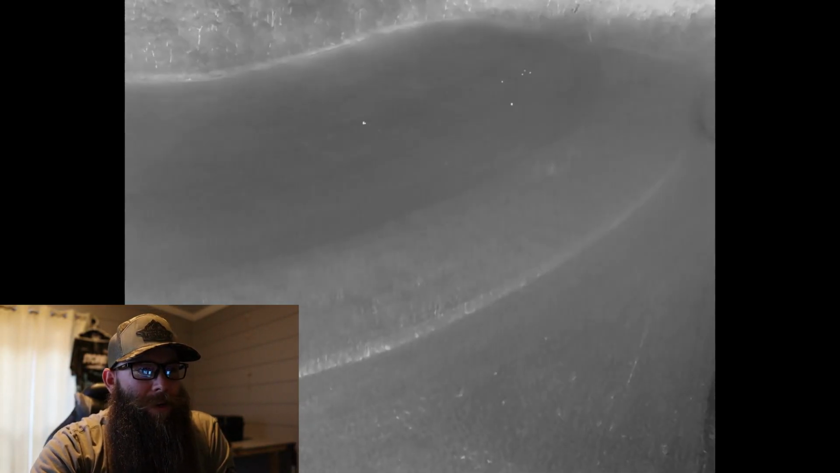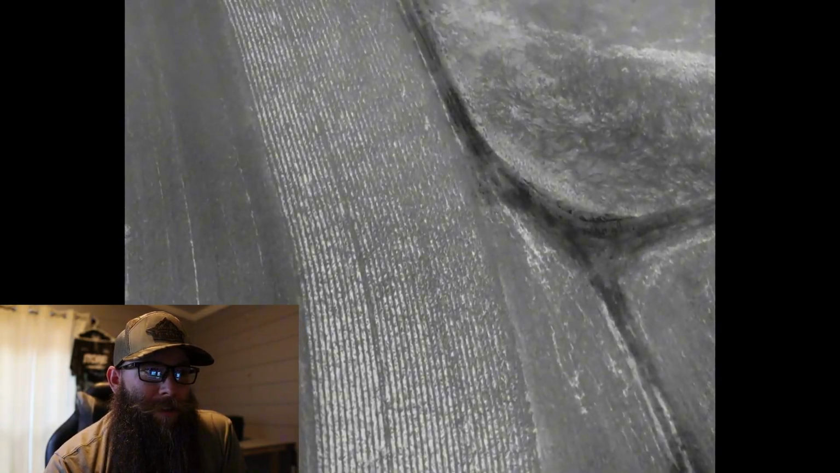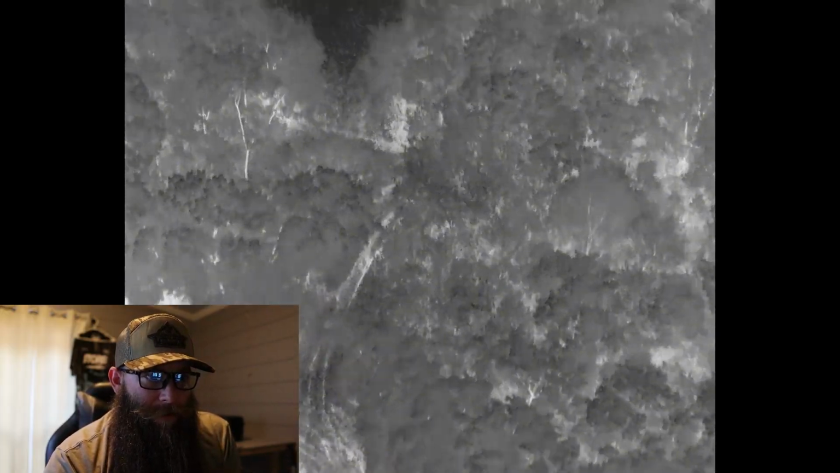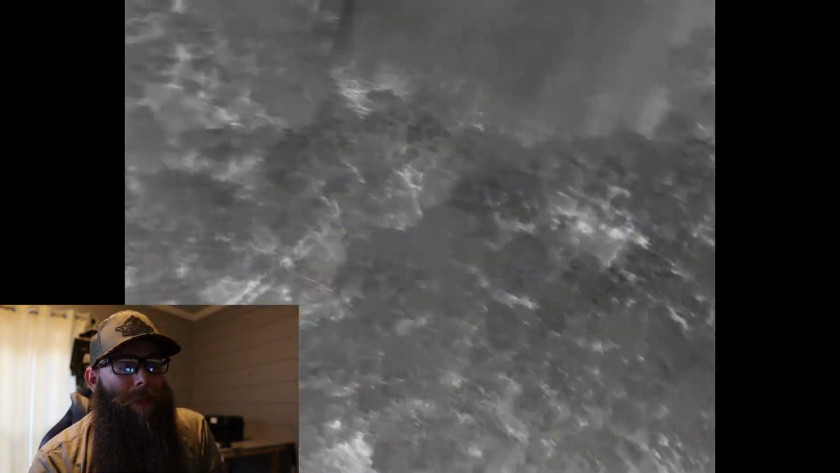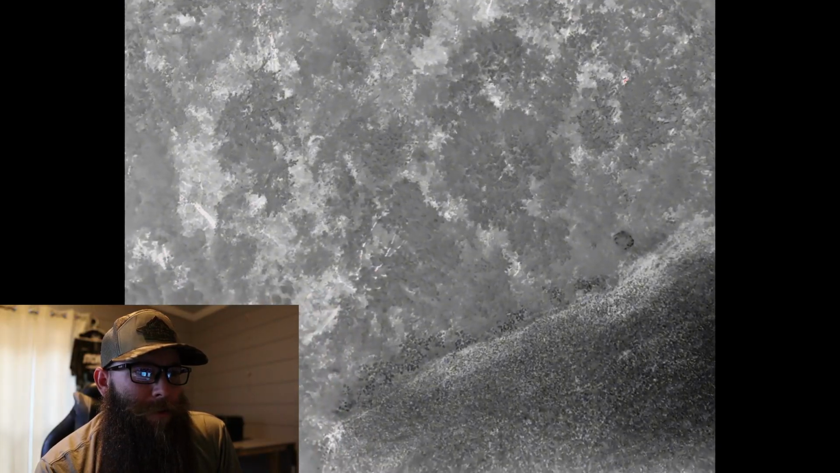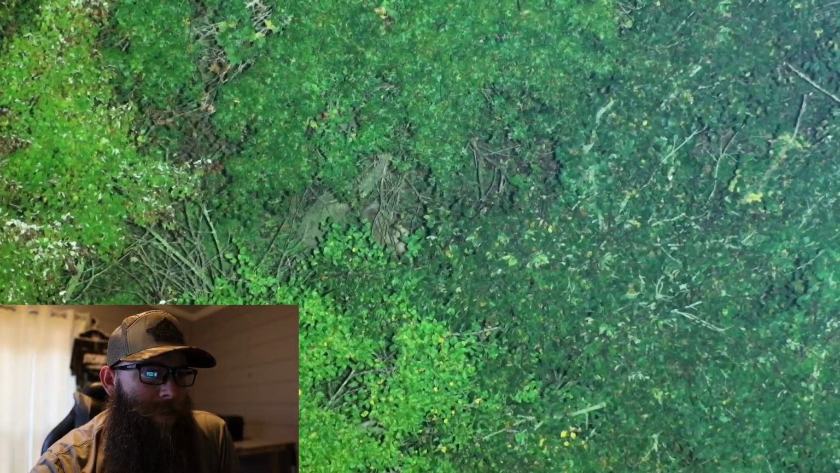But then here we are, we got out here, started flying. You can see there's a lot of deer out here in this field. That one right there is a doe, so I didn't bother really checking the other ones at this point in time. So there's this food plot that the hunter thought maybe he went up into. It's pretty flat that goes up in there, so there was a chance that he could have been up in there. So I spent a little bit of time searching in here. I think I did find a couple of does here.